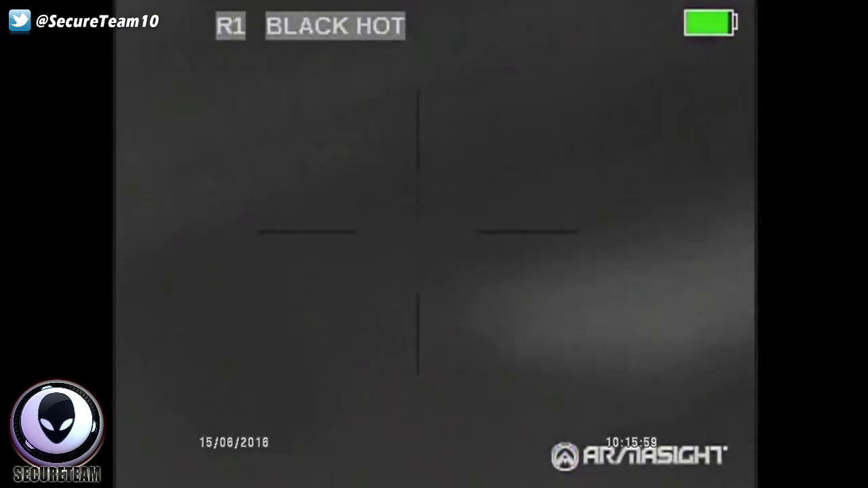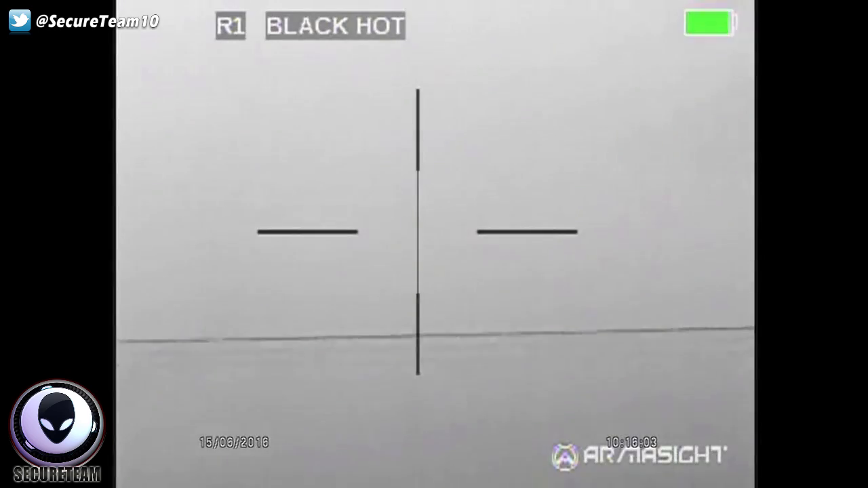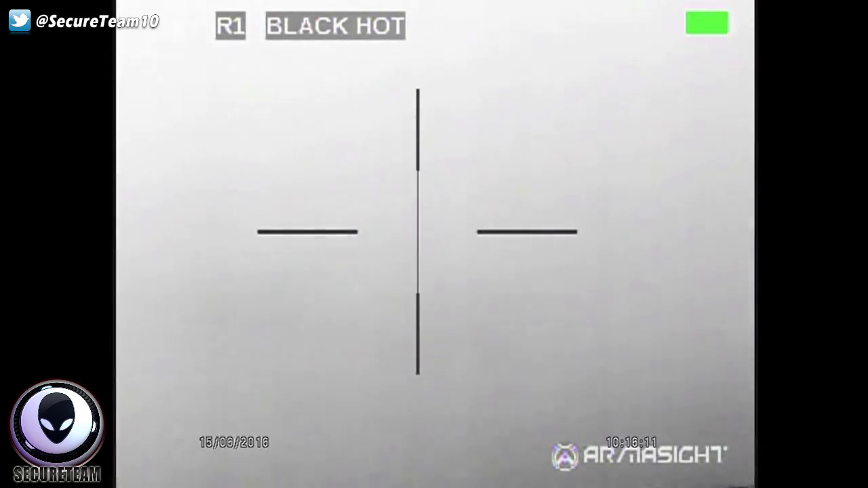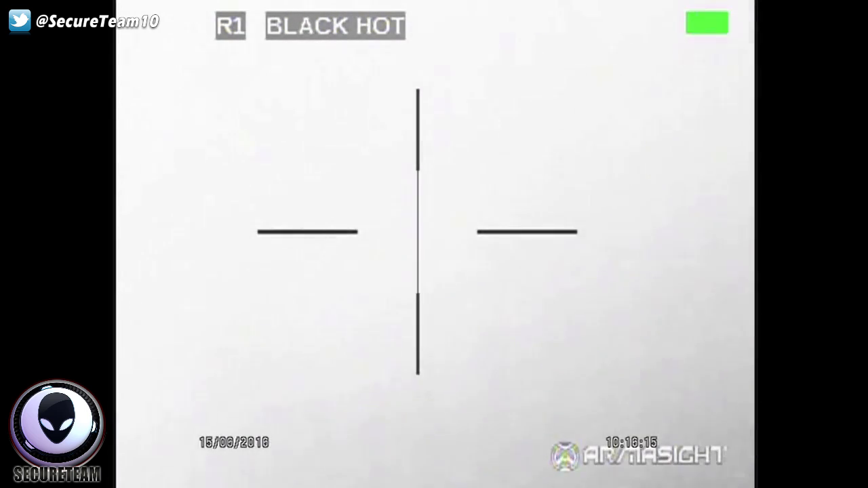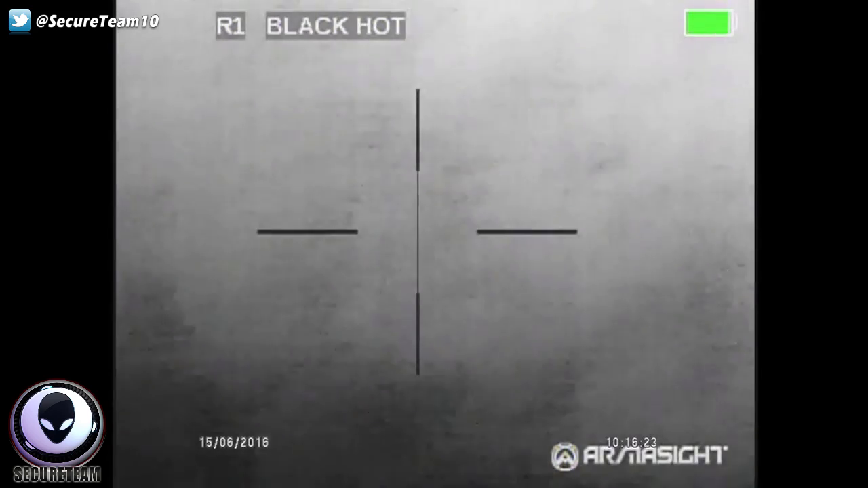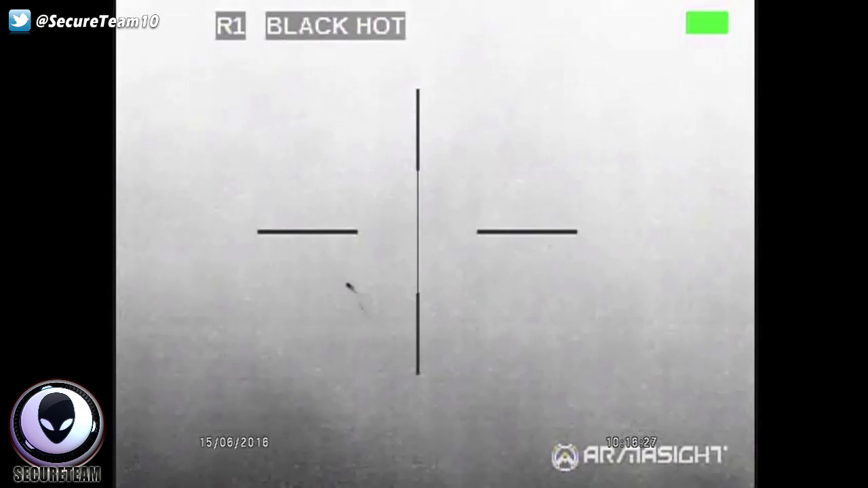What the fuck was it? I don't know. It's gone. It was going hundreds of miles an hour, and it was up high, up by where the clouds are. No clouds, really. It's just hot air. I can see hot air. It looks misty. Oh, there's something right there, and it's not moving around, Donna.